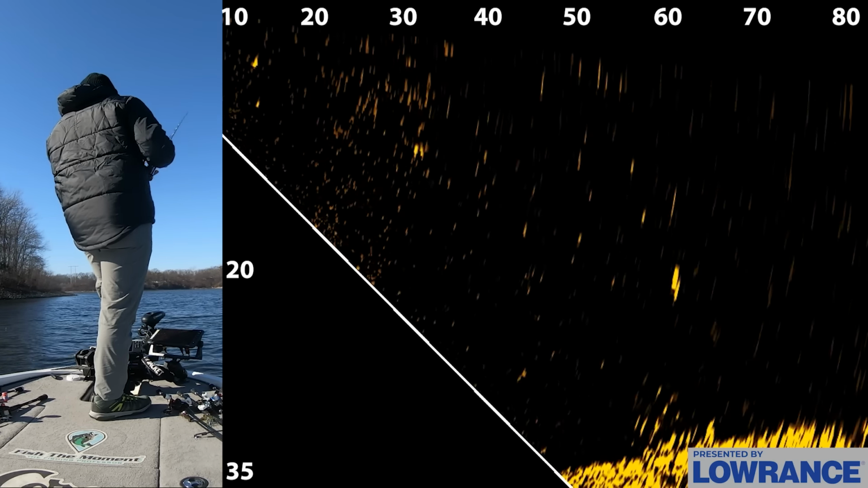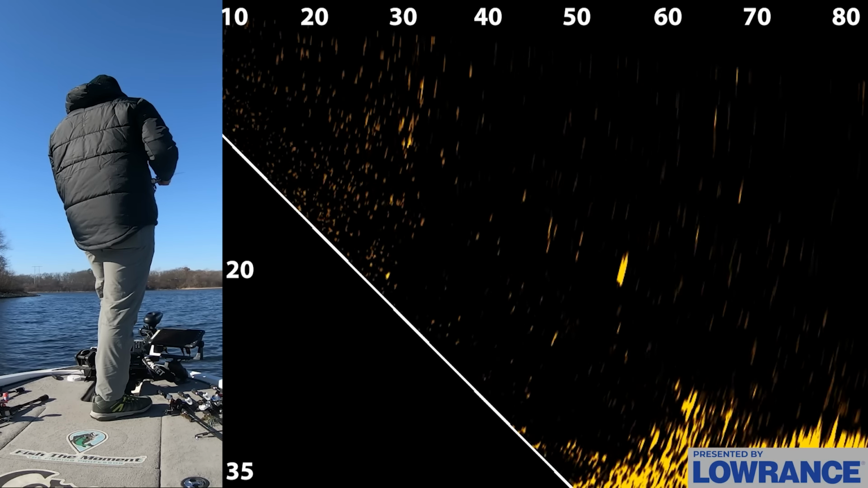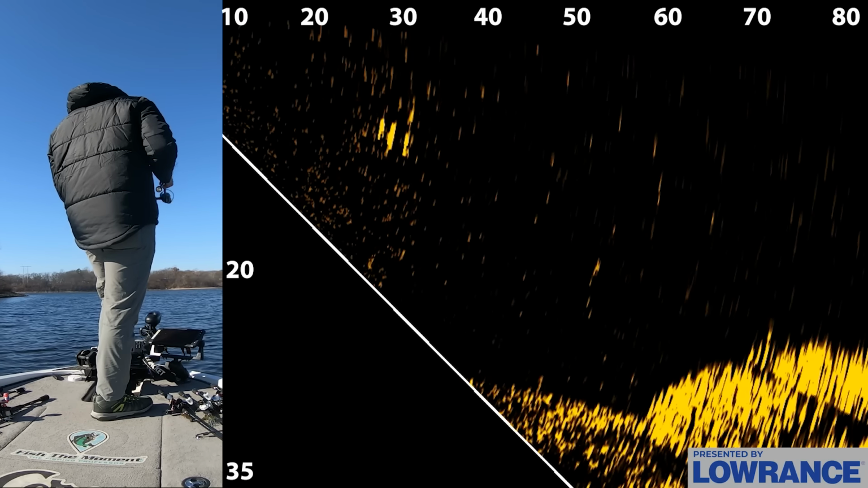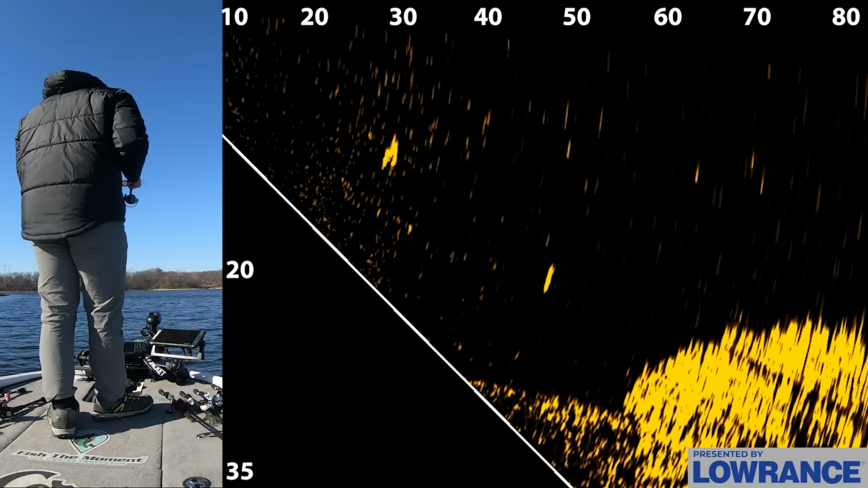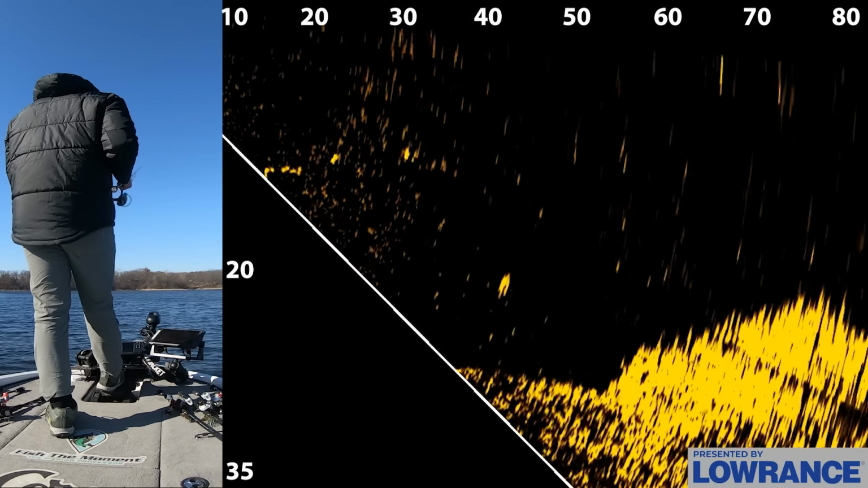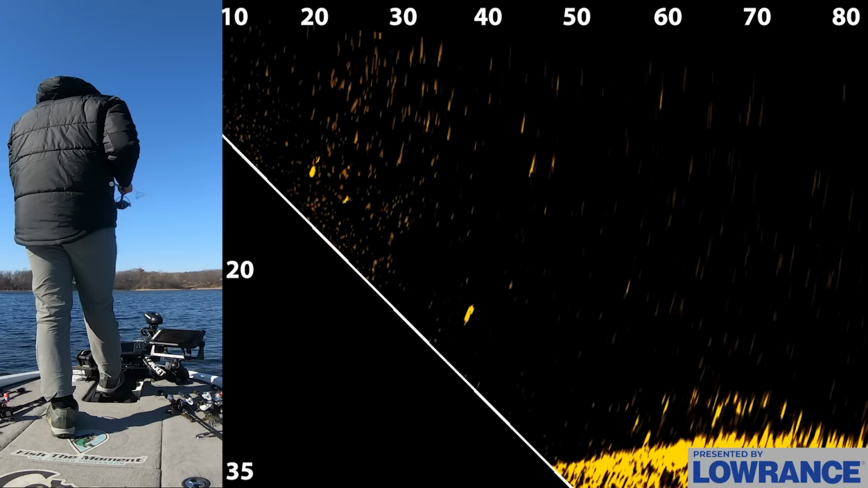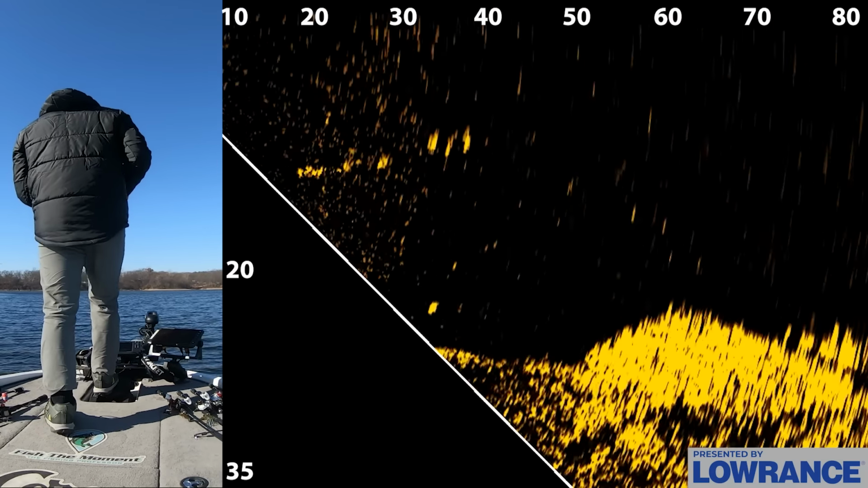I'm just curious now how I could catch these fish without forward facing. That's kind of my next question, because obviously we can catch them here with forward facing. We know that. We've caught multiple fish here. So if you could catch them forward facing, that's great. But could you catch these fish without forward facing? That's my next curious question.